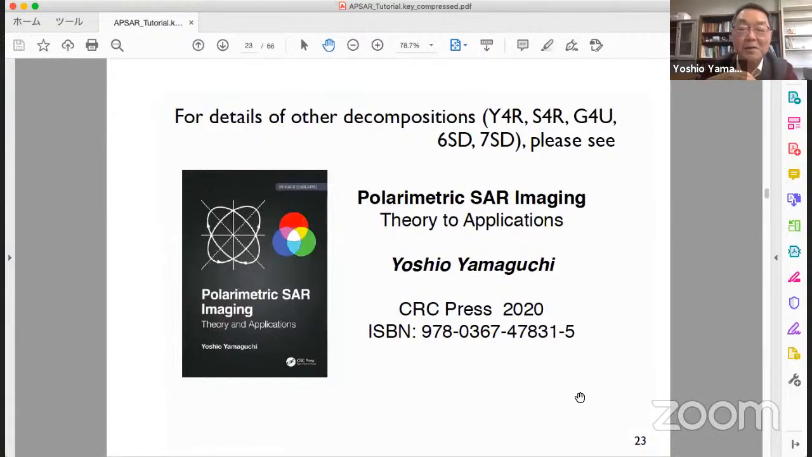I do not go into the detail, but if you are interested in other decompositions, please see this book, a relatively brand new book written by myself last year, Polarimetric Imaging: Theory to Applications. This details everything about it.